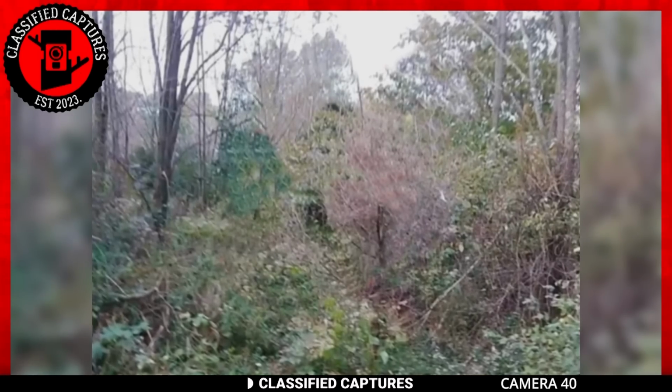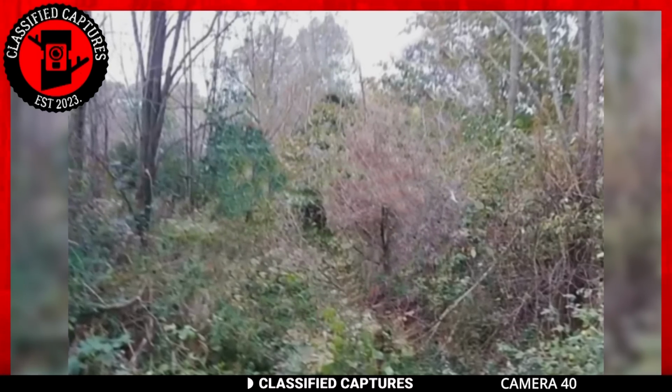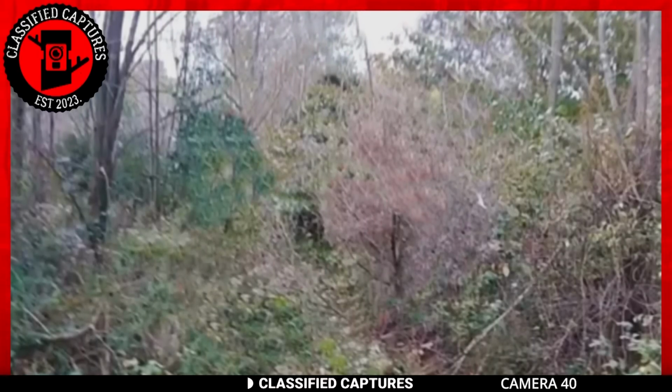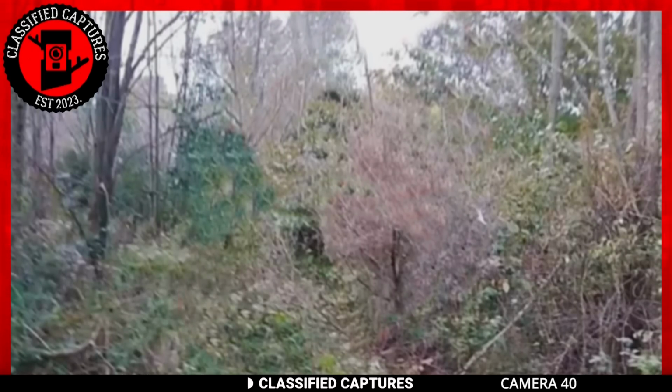In this particular picture taken deep in the woods, there's something rather out of the ordinary. It's a creature, and it's quite sizable enough to make you wonder, could this be a Bigfoot? Bigfoot, of course, is a regular player in the world of cryptid sightings. But here's where it gets interesting.